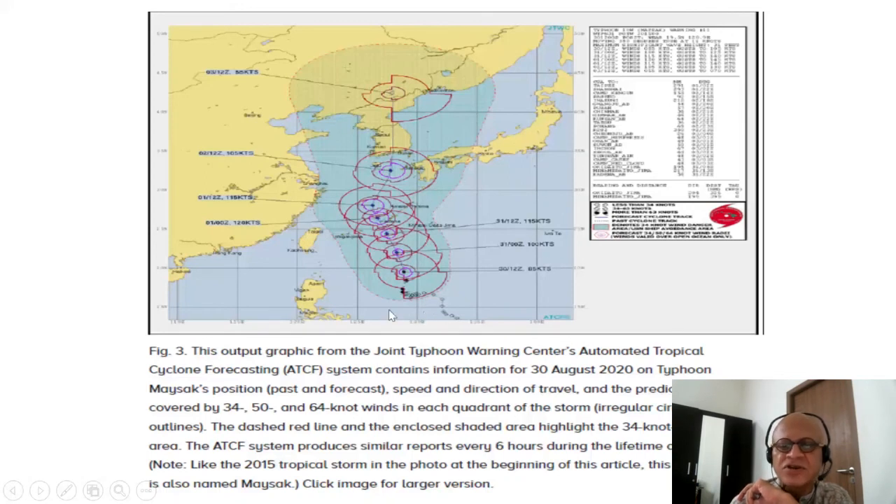Irregular circle-like outlines, so you can see these outlines here within the larger circles. The dashed red line and the enclosed shaded area highlight the 34 knot wind danger area. That's what is used by mariners.